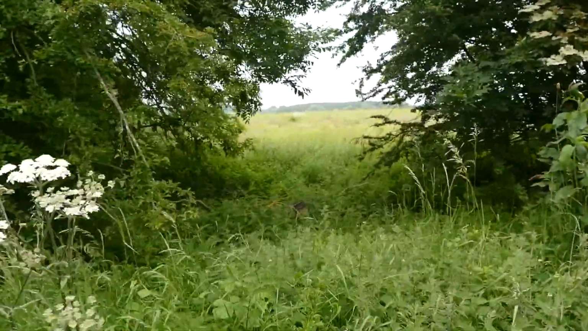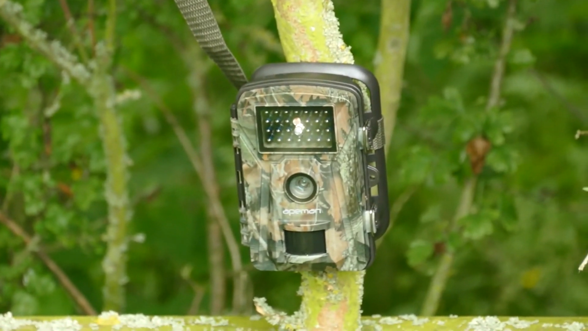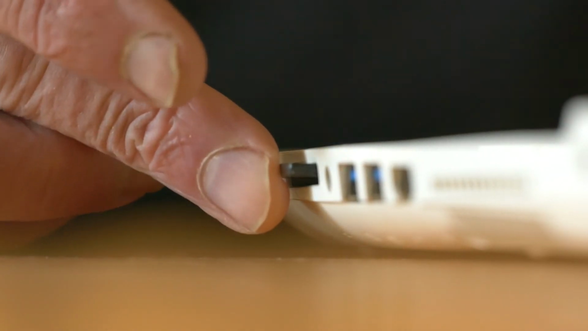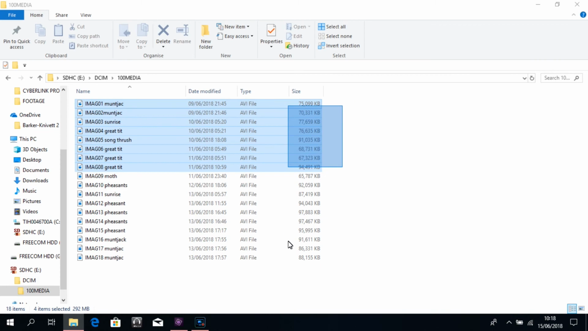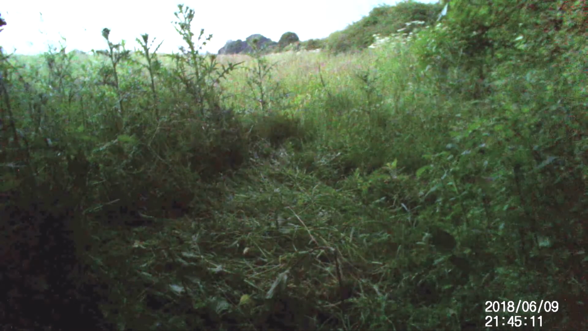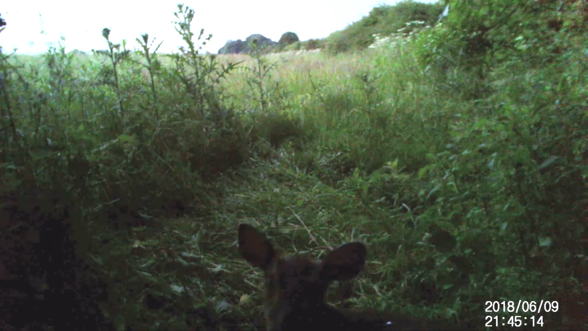Well, anyone who watched my last Nature Notebook film with the Stanford Ringers will know that I put this newly acquired trail cam out to give it a proper field test. And yesterday I went out and brought the camera back in and eagerly viewed the contents of the card. There were certainly quite a few clips on there, which I've now edited, so let's have a look at what it picked up. And first up is a female muntjac.